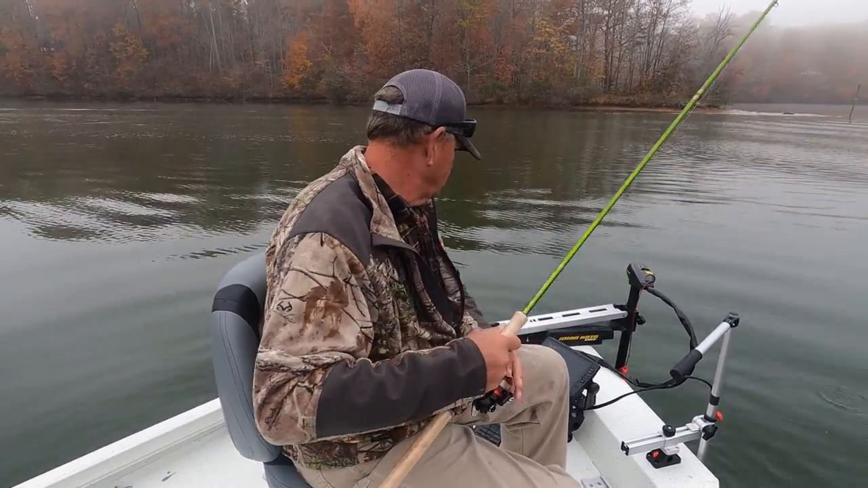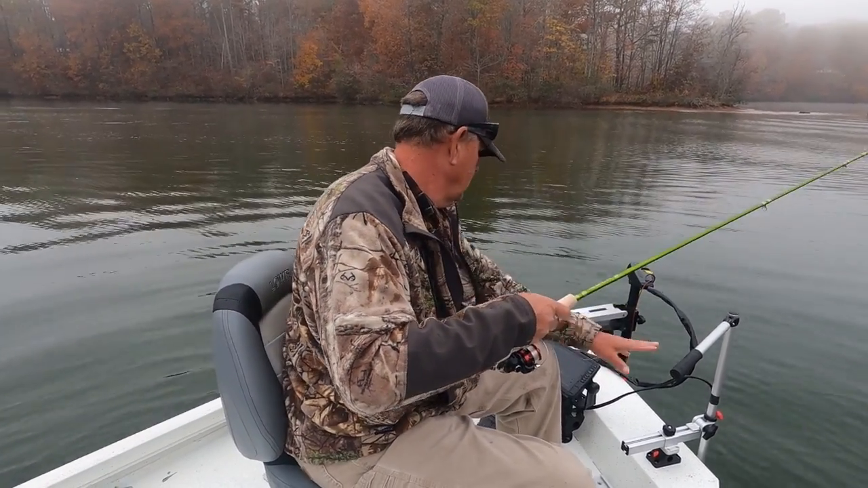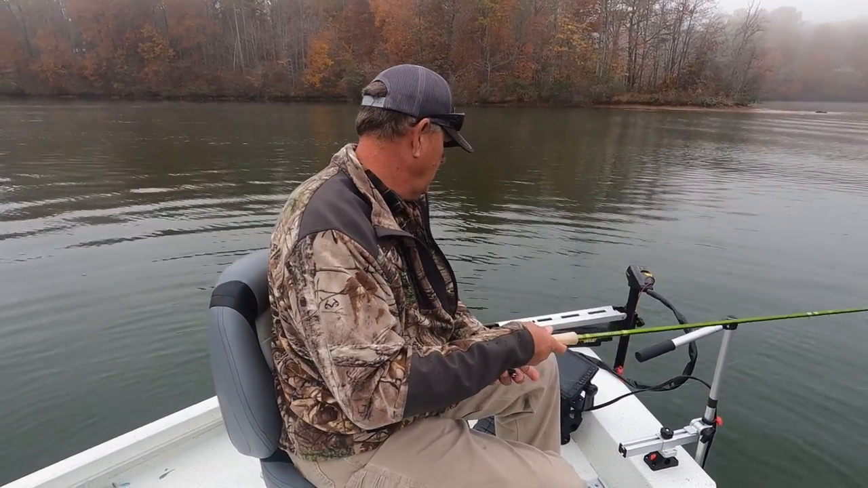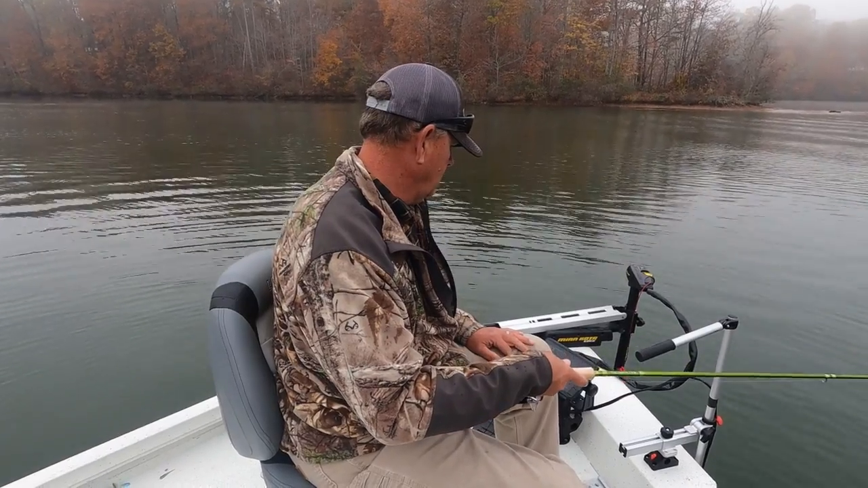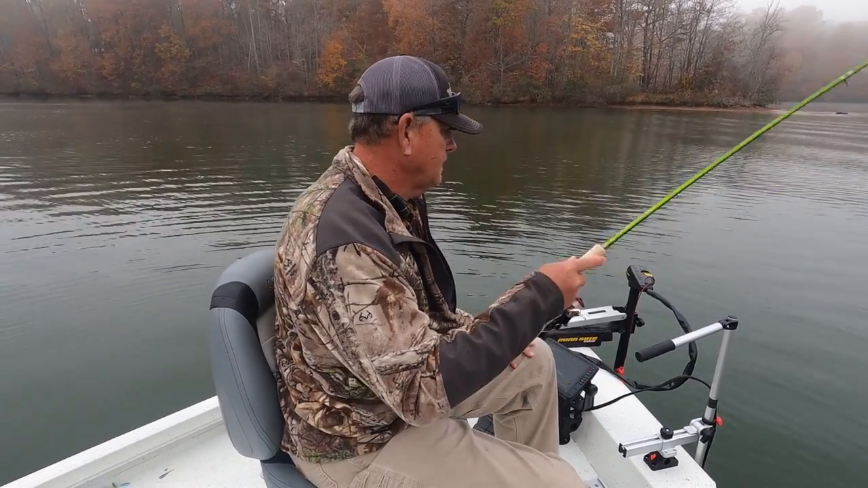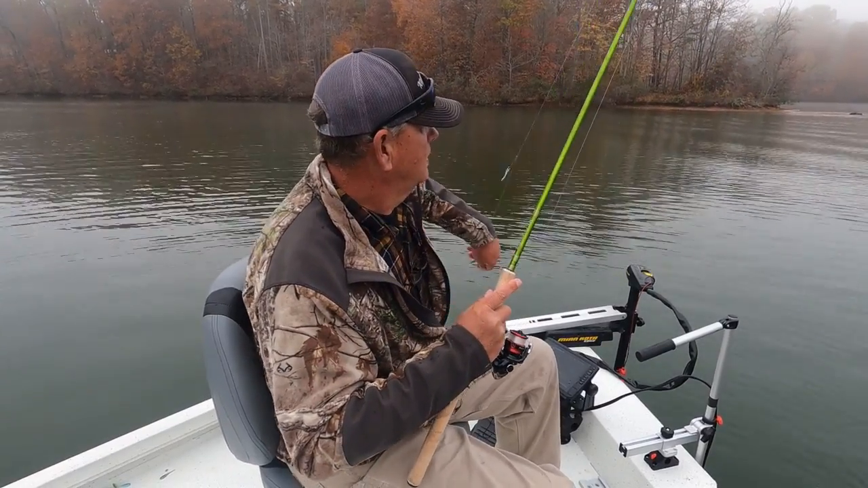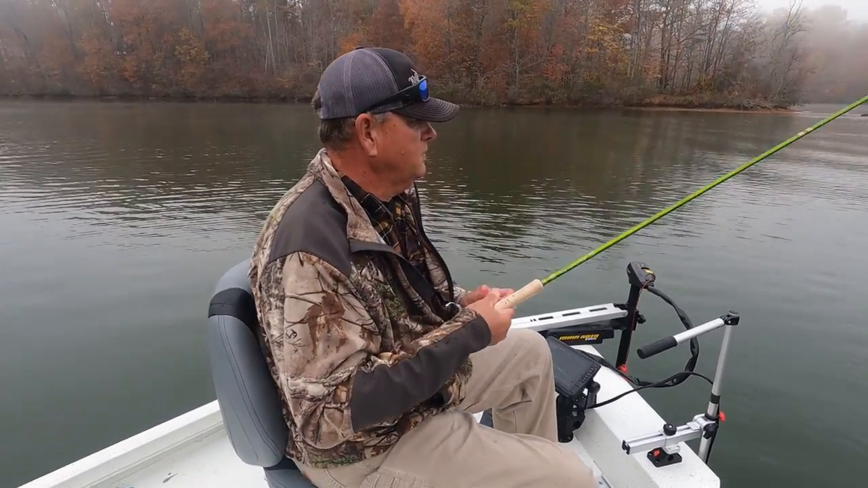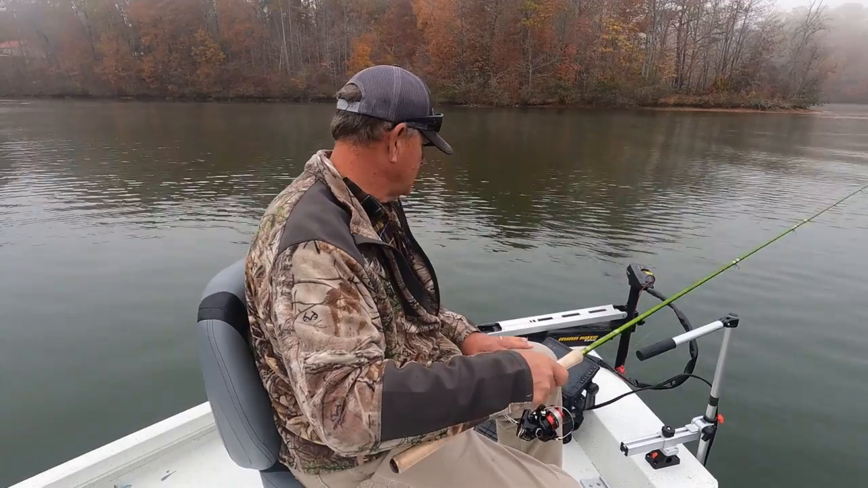Since we're right over top of it, we'll drop right in on top of it. I'm sitting right over top of the brush right now, so I'm dropping right down beside it. I'm not quite on top of it, but I got bit. This rod is 10 foot, so I like to cast out about 10 foot.